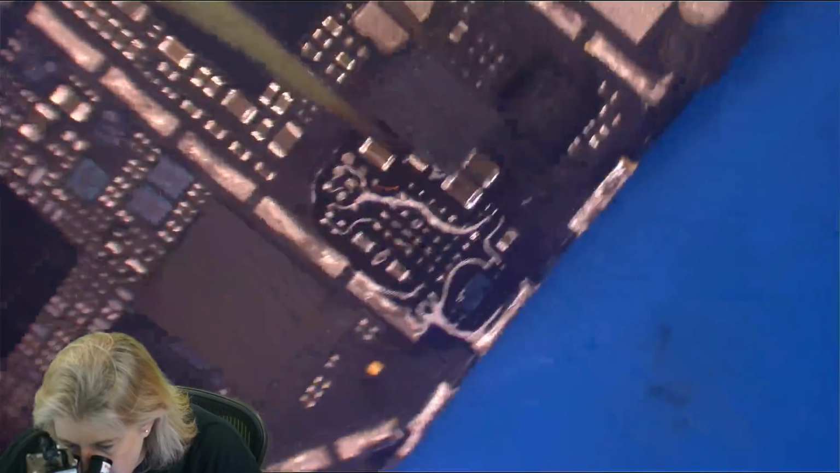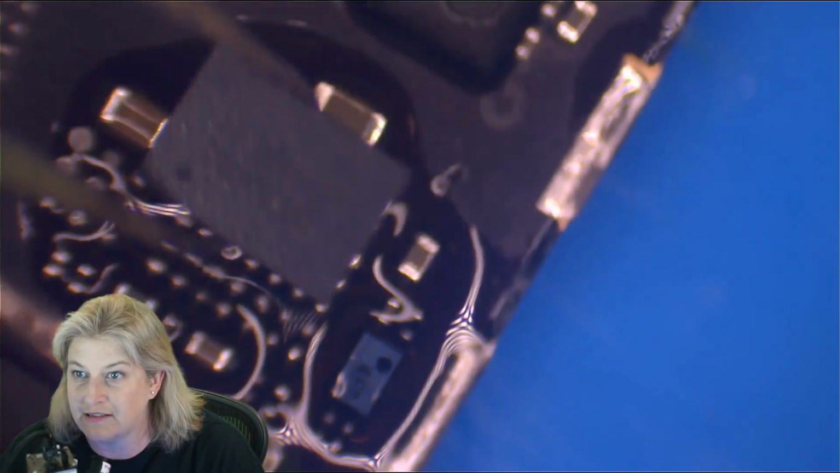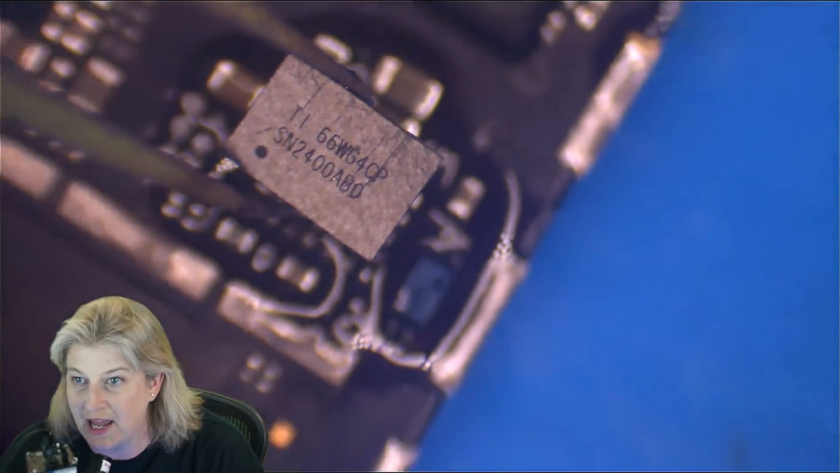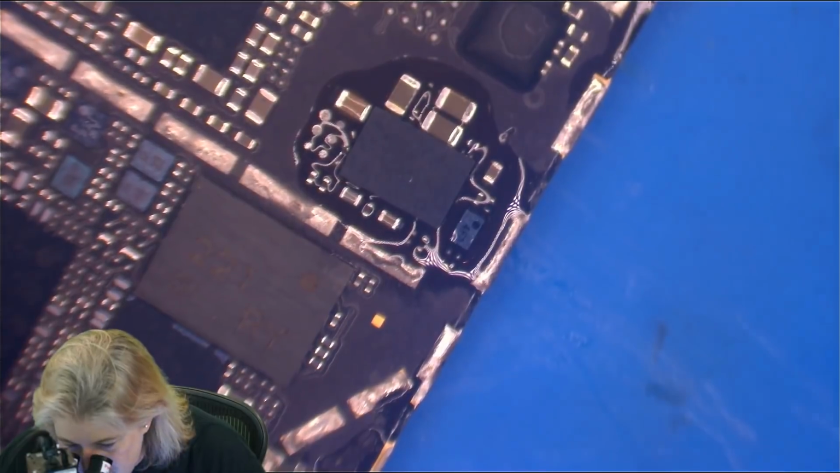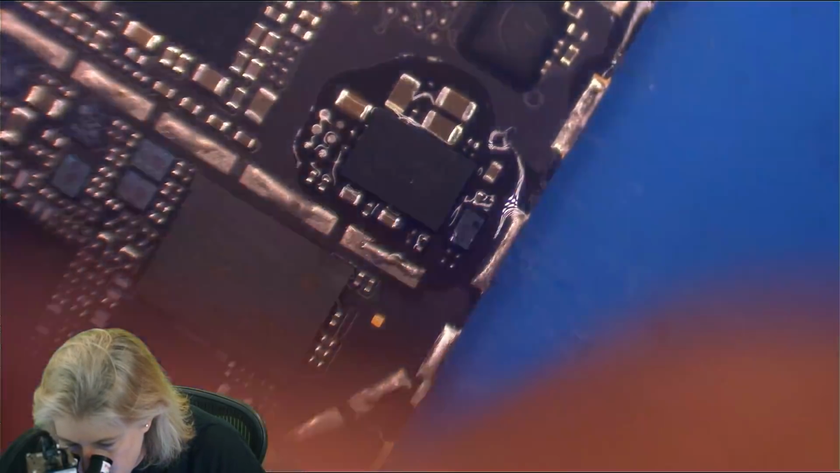And it turns out that they need to say SN, like this one does. See that? SN. The one I had said PN. And guess what? PN Tigrises are crap. Don't ever put a PN Tigris in and expect it to do its job.